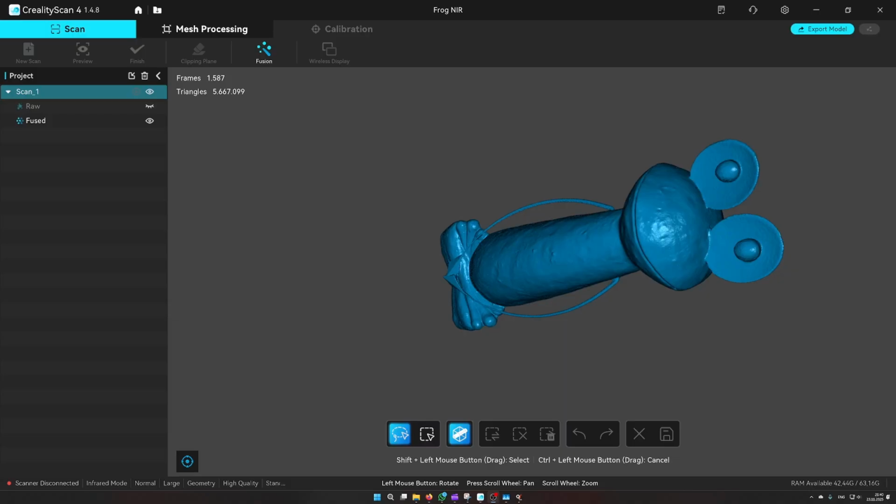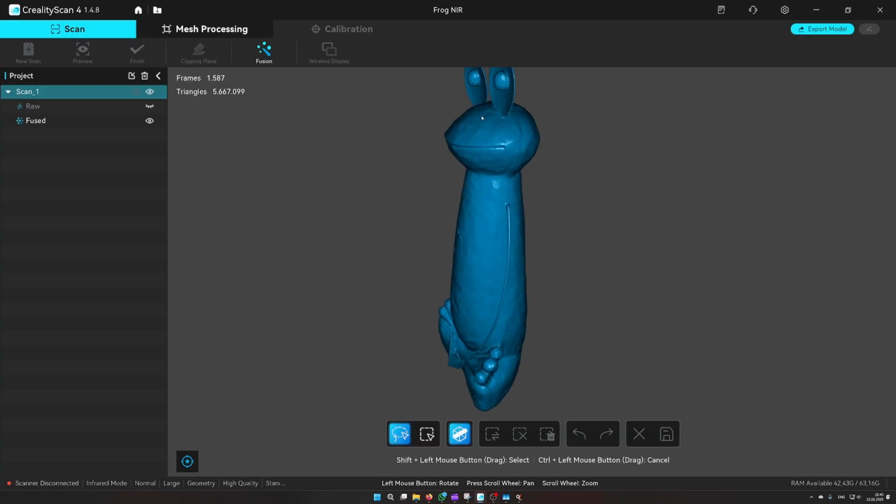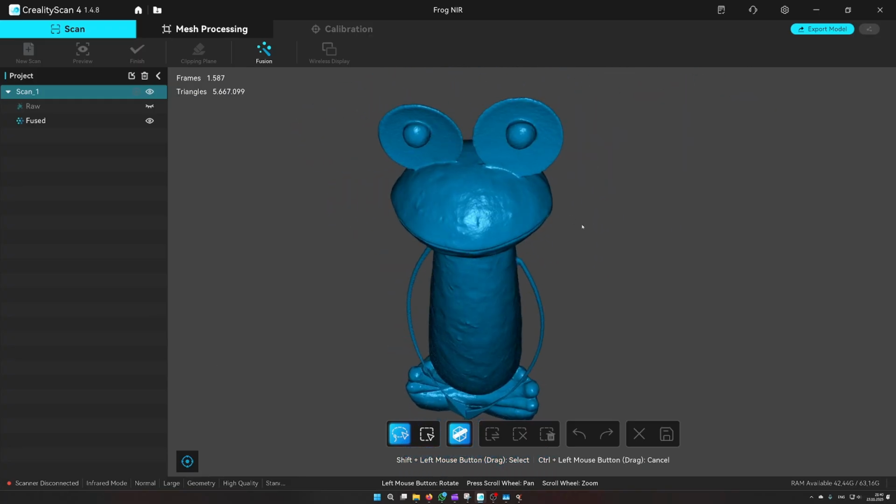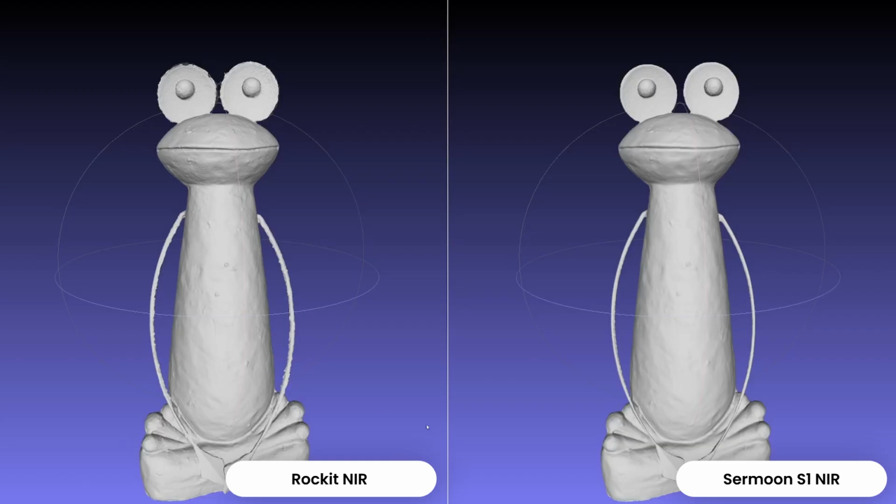Alright, so with the Sermoon S1, there's a specialty in the new software version: the fusion step already generates a mesh file. So you don't actually need to perform the mesh generation step. So here we see the comparison between, on the left, the Einstar Rockit in the near-infrared mode, and on the right, the Creality Sermoon S1 in the near-infrared mode.